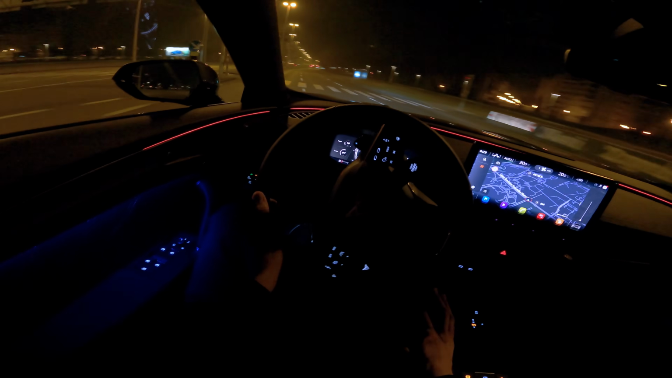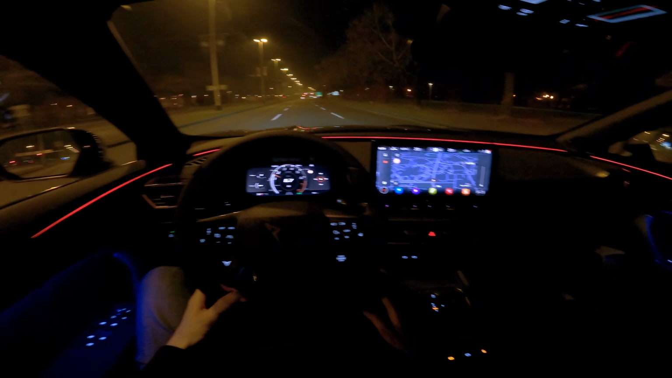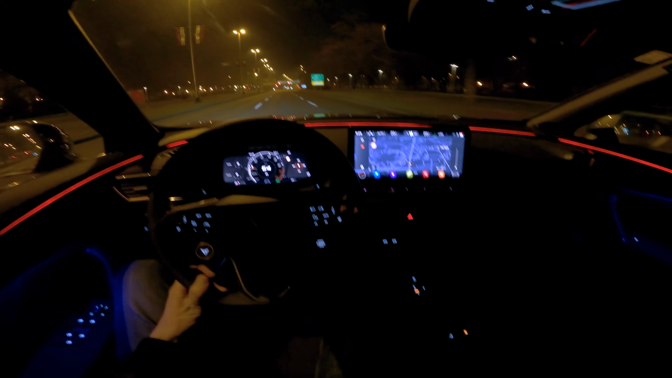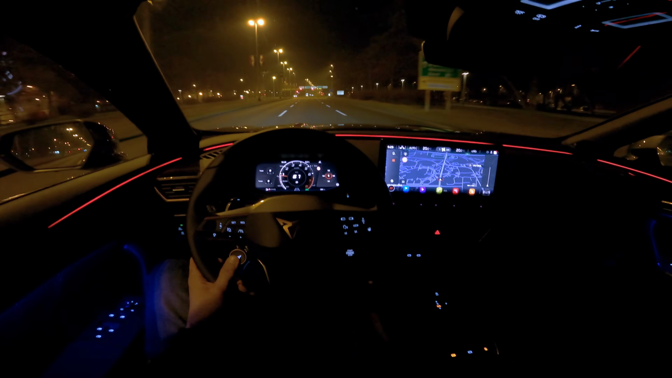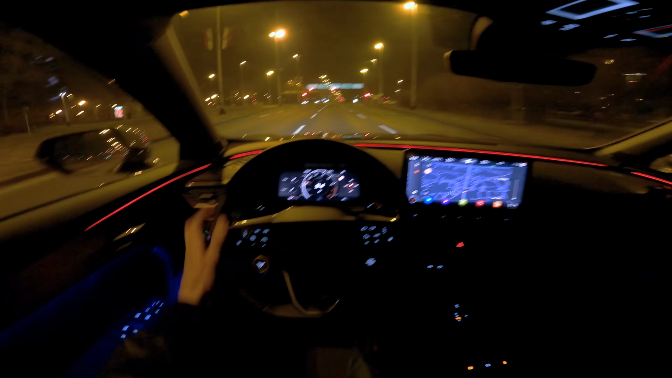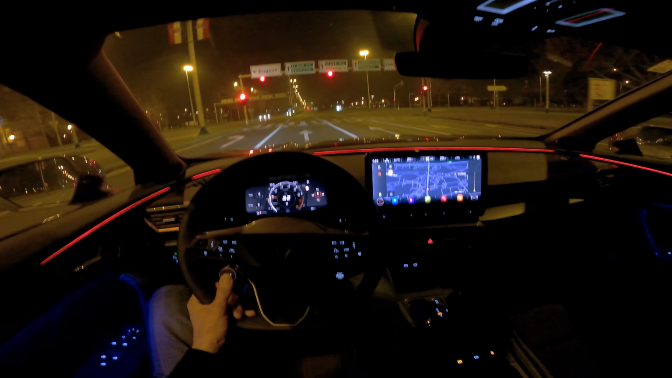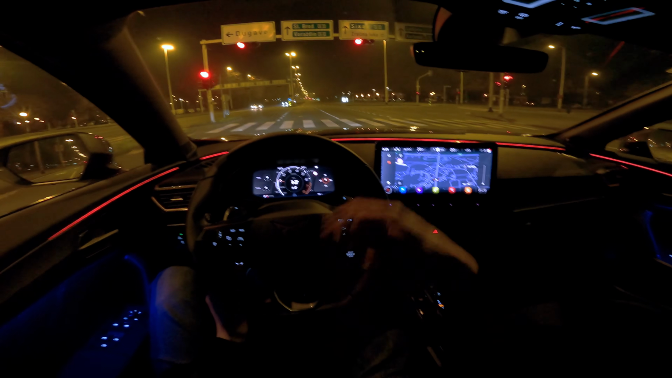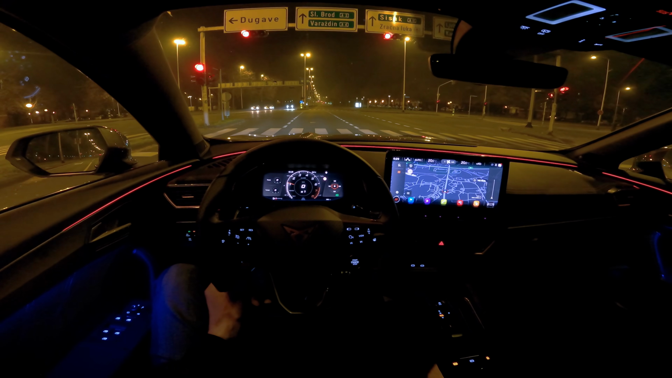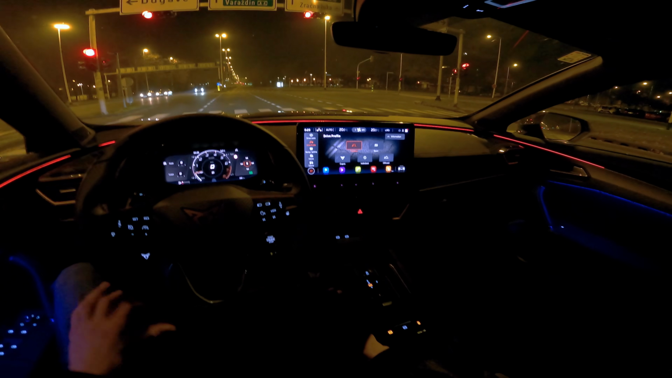Now, so the car speeds up easily. Now, on this particular model, you have the driving mode on the steering wheel. There's two little buttons. The Cupra logo is the driving mode. Once you press it, it changes inside the infotainment, and you can also choose it here. If you press the car, you go to driver profile.